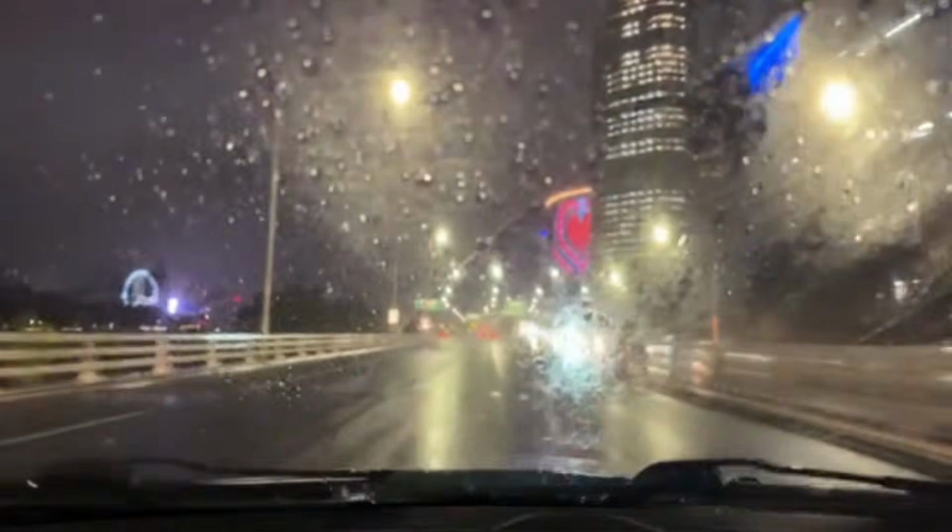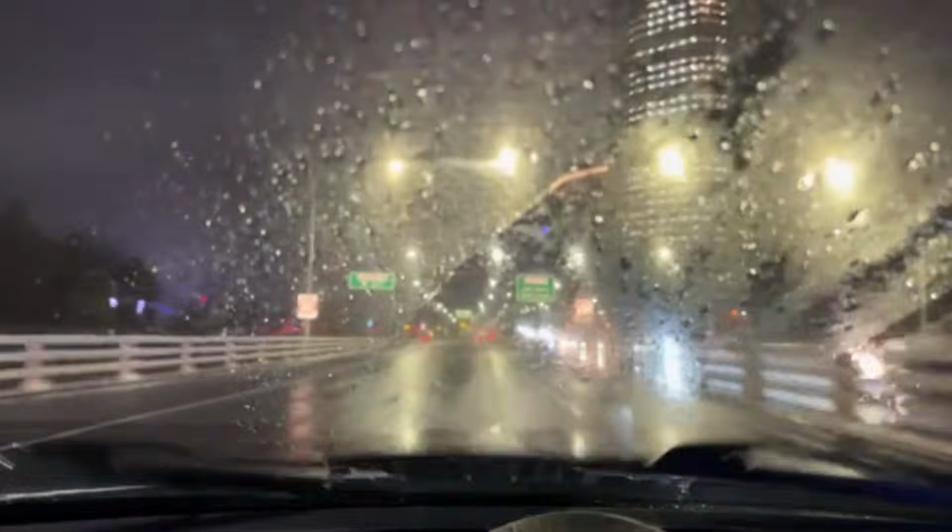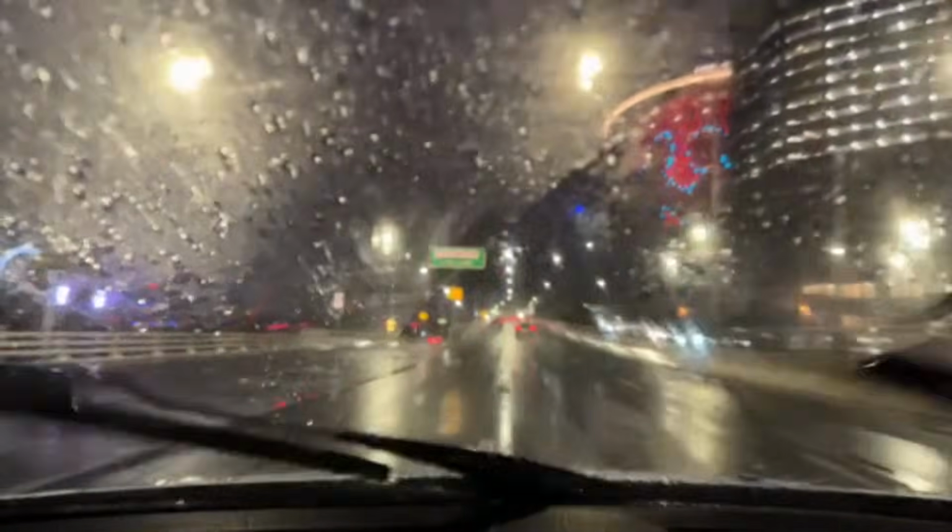Now, there's a car with no headlights on, or definitely no tail lights. I don't think anyone's going to be able to see this car on the screen, but let's see if they turn their lights on. Let's give them a flash. Three flashes. No. Another three flashes. They do not have their lights on at all. They're driving a Chery.